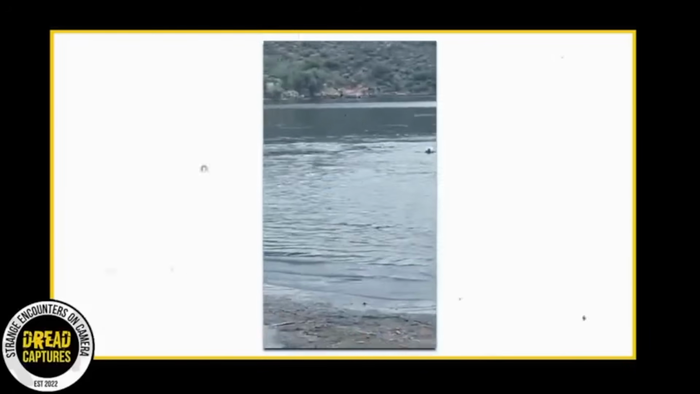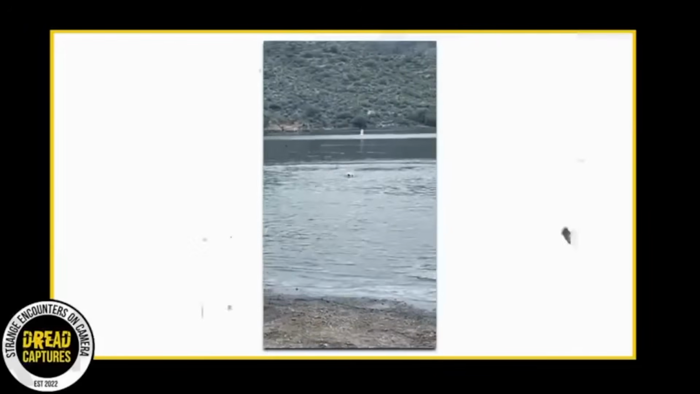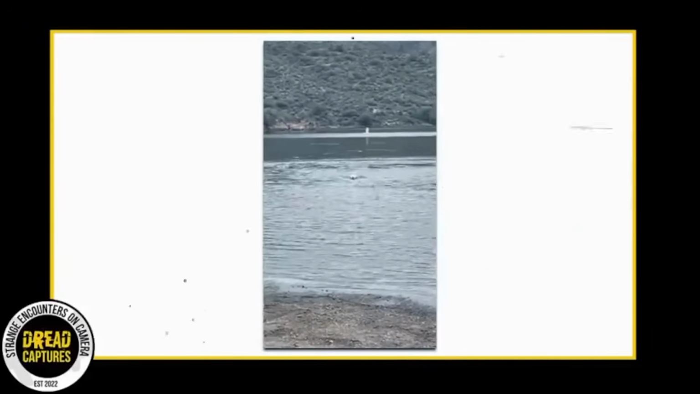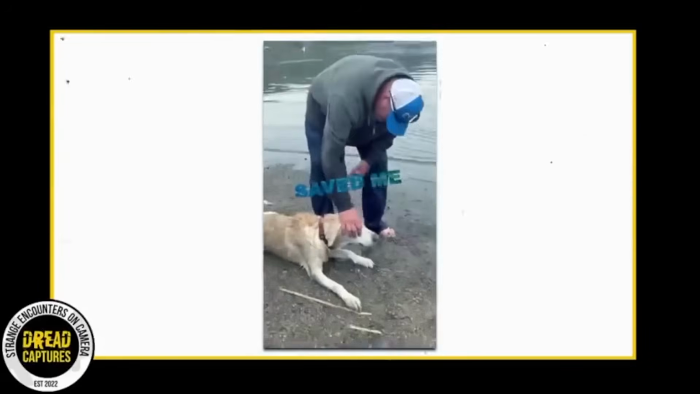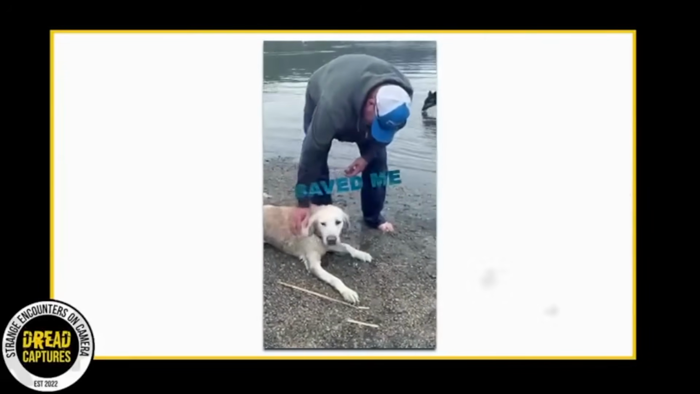Man, I don't know about you guys, but my dog is family to me, so I don't blame the man for jumping in for the rescue. Fully clothed, phone in pocket, whatever it takes. I sensed something was wrong when the dog ditched the stick. Anyhow, great job paying attention to your surroundings by the owner.